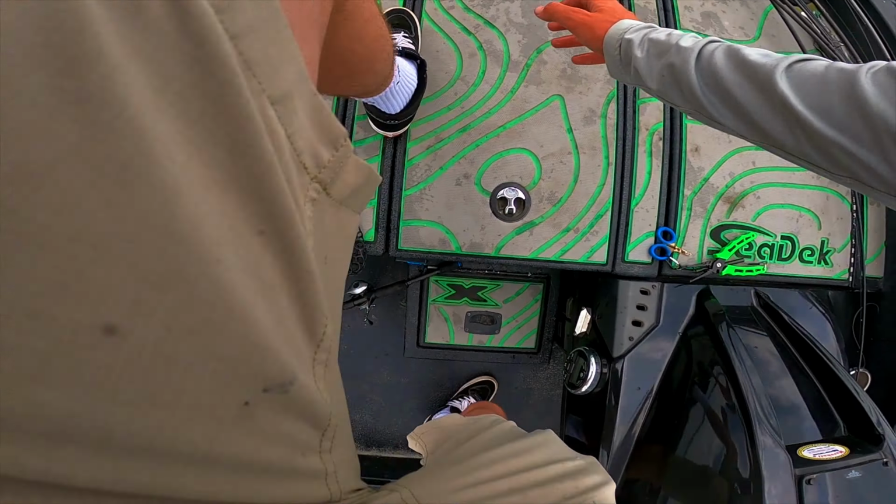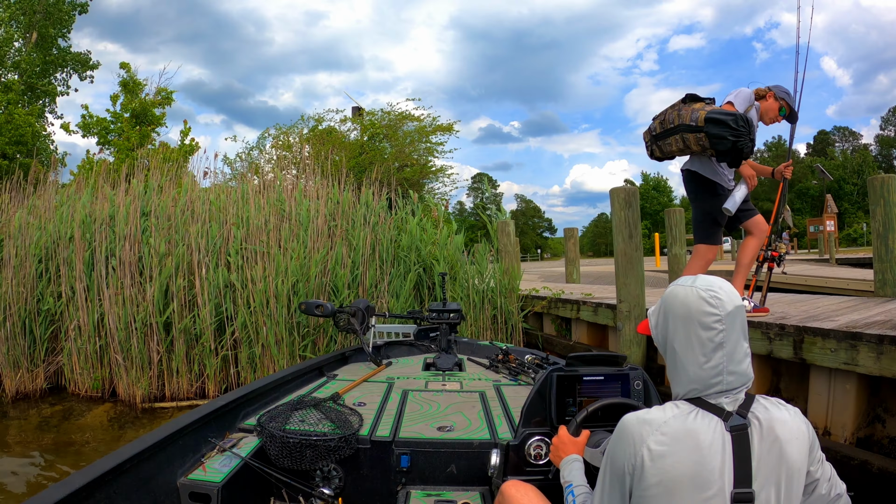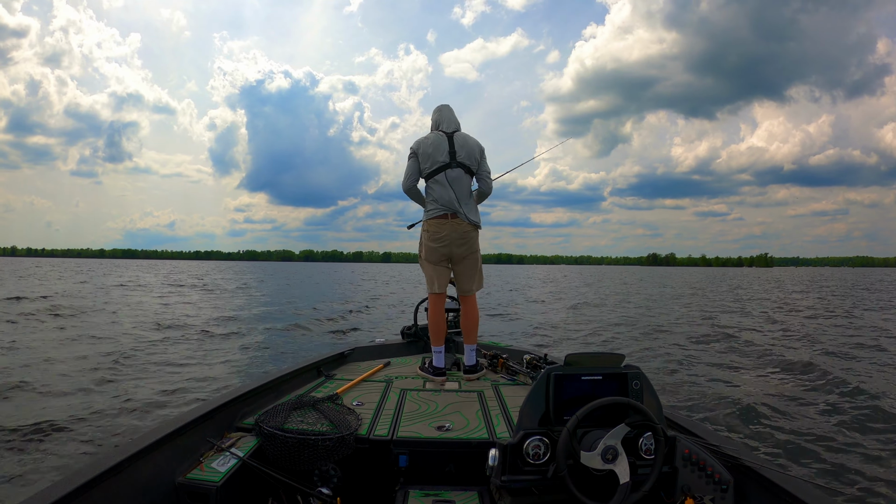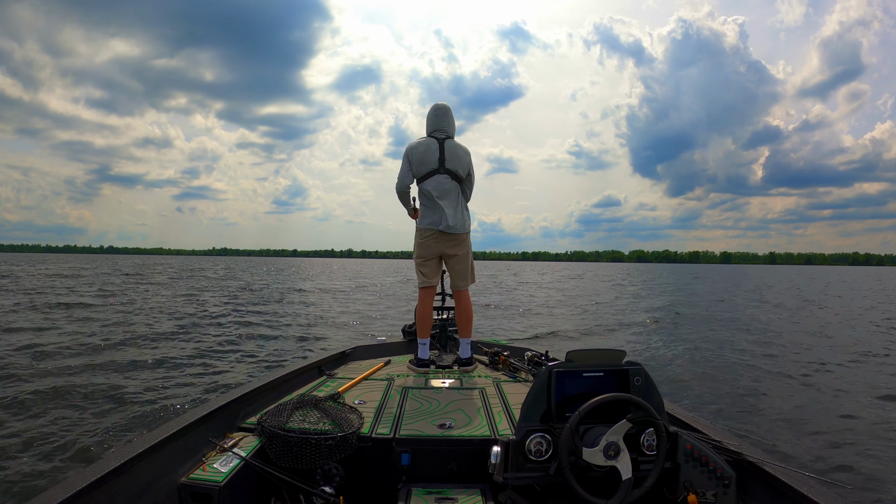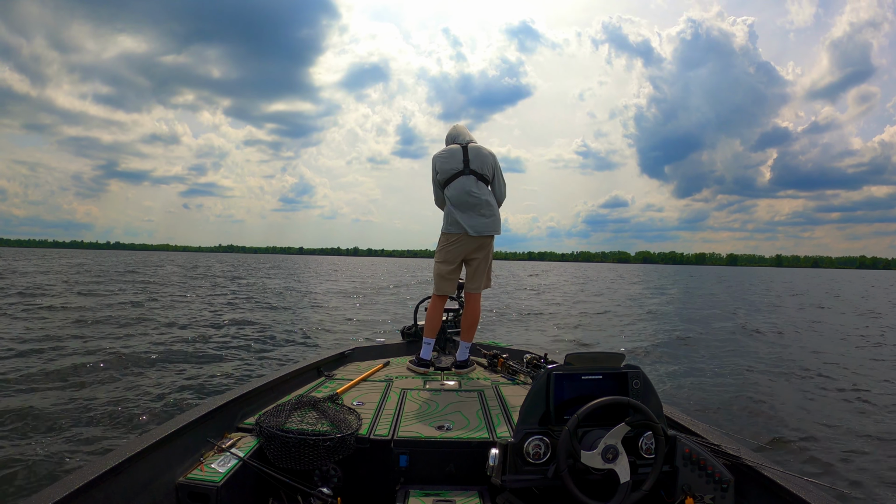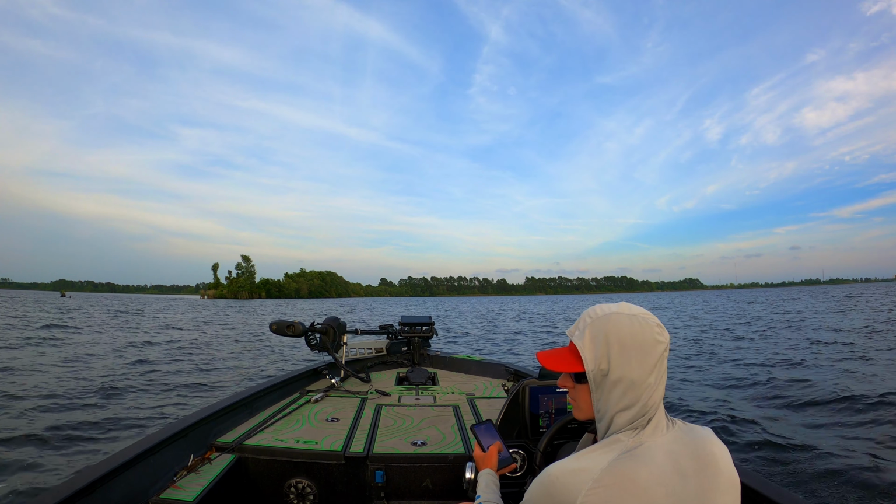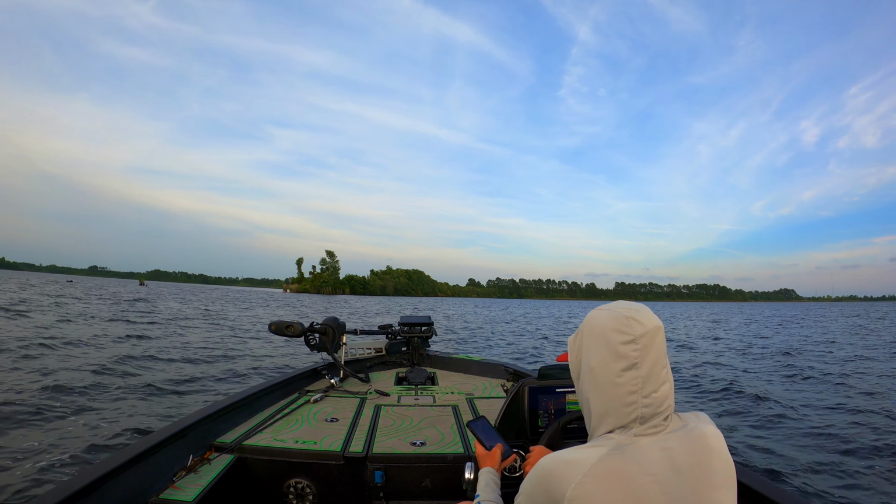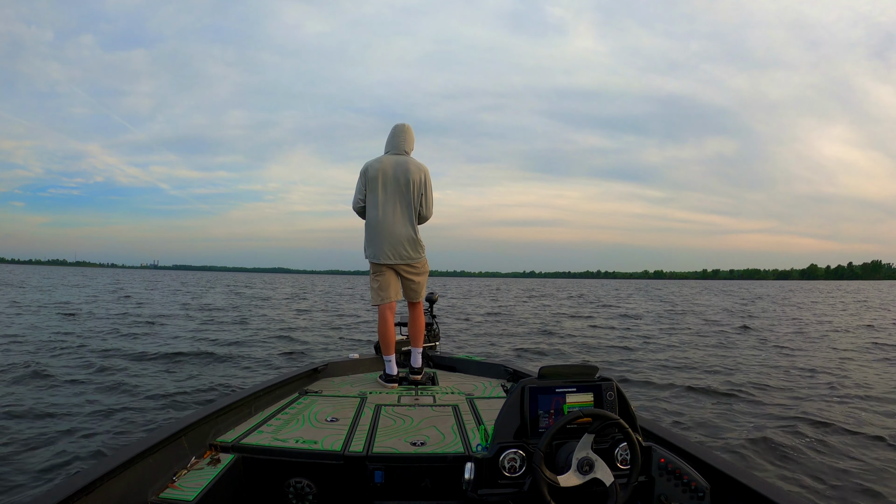That was so sick. Well, y'all, after that, Sam ended up having to leave, so I dropped him off at the boat ramp. I decided to stay out for the rest of the day, and I guess Sam took all the luck with him because I just could not manage to get another bite. So I packed everything up and started to head in, and when I was on the way back to the ramp, I saw a good-looking stump on the side scan. So I pulled my jig rod back out and made a couple casts, and I finally got another bite to end the day.